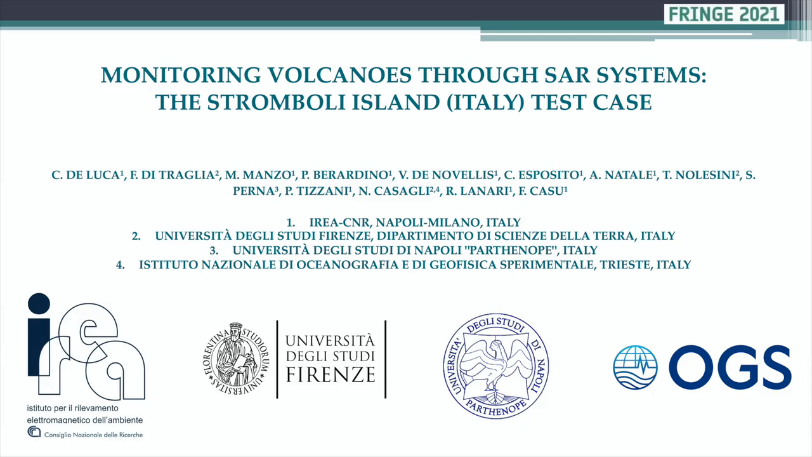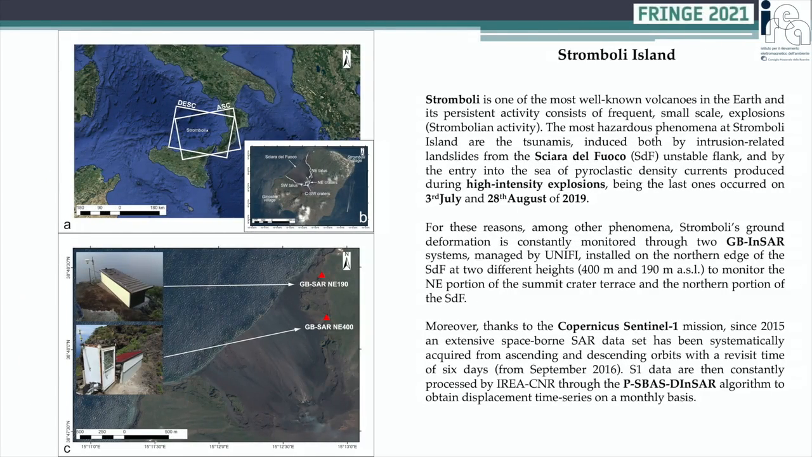In this work, we present the activities relevant to the ground deformation monitoring of the Stromboli volcano through SAR sensors, performed by the Institute for the Electromagnetic Sensing of the Environment, IREA, and University of Florence, as centers of competence for the Italian Civil Protection Department.